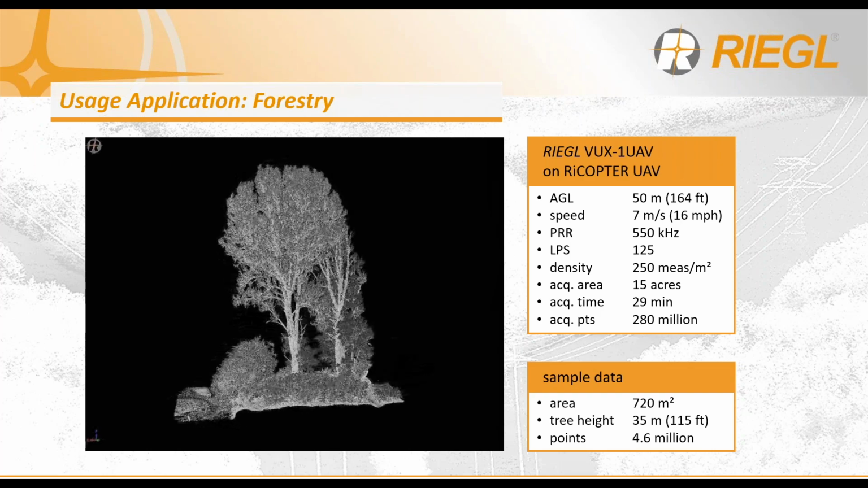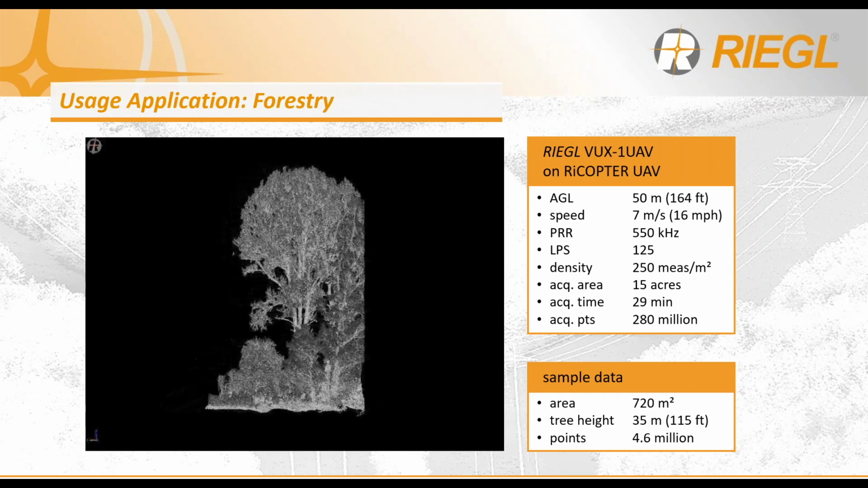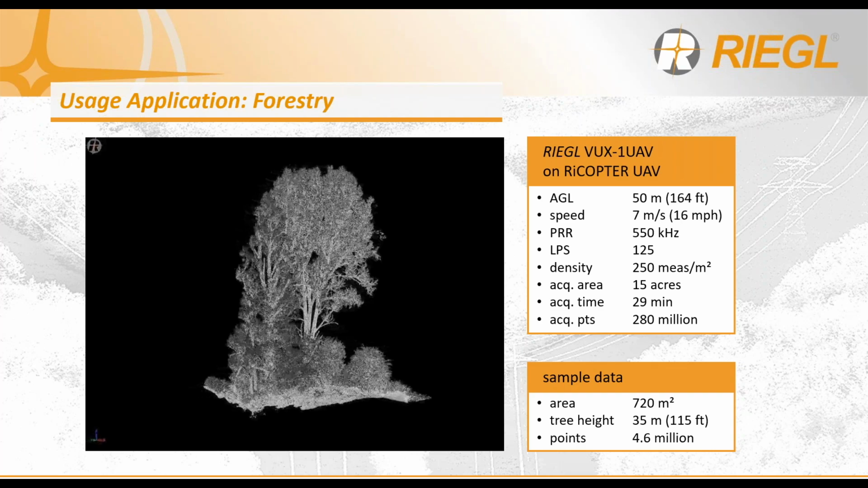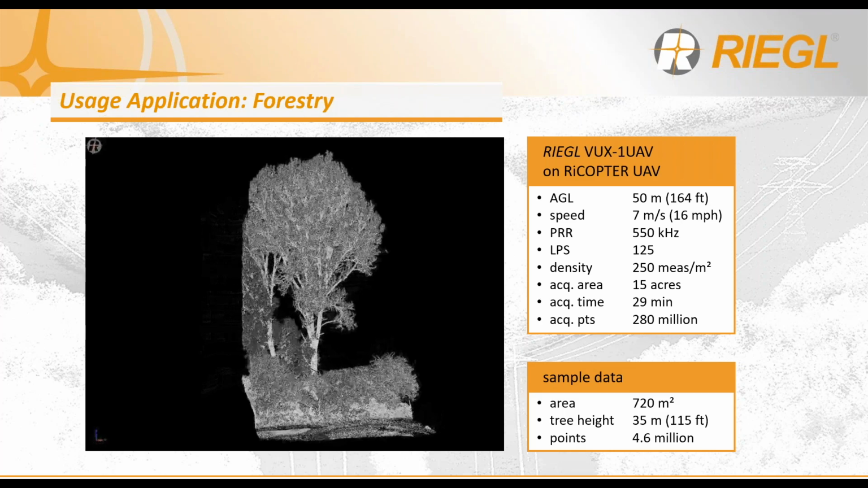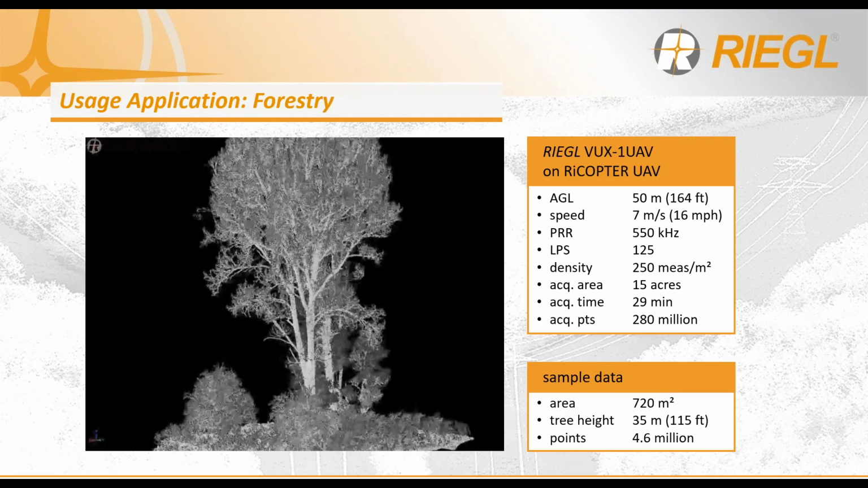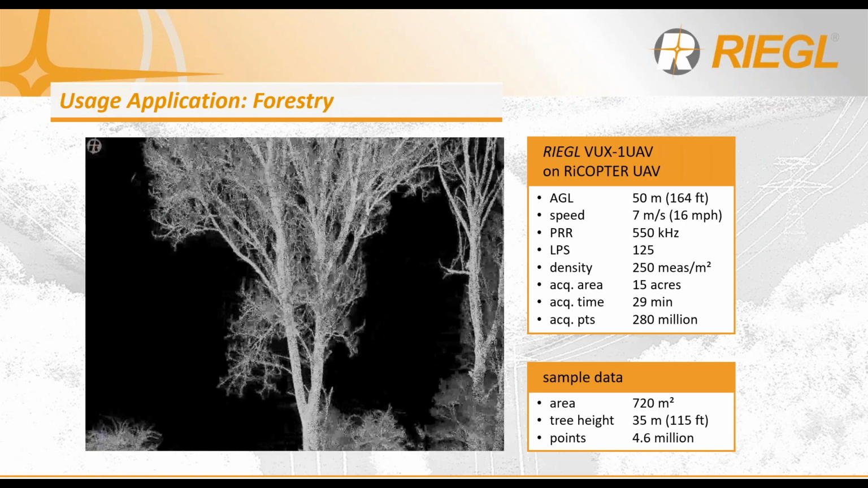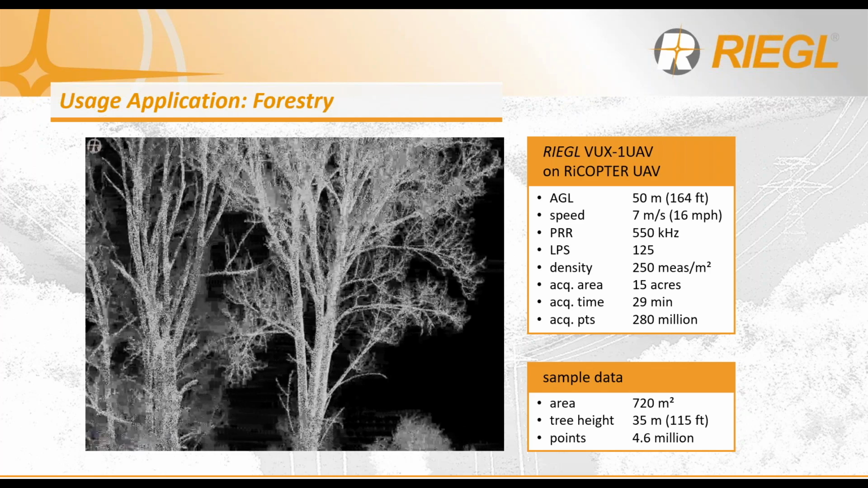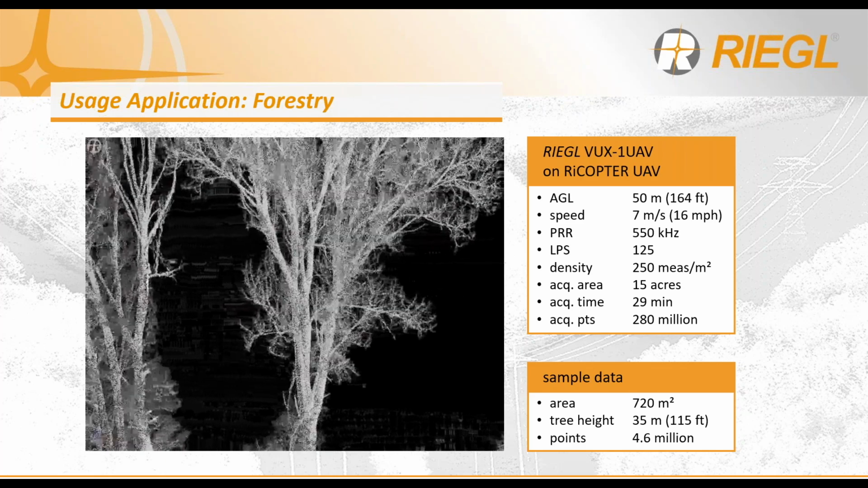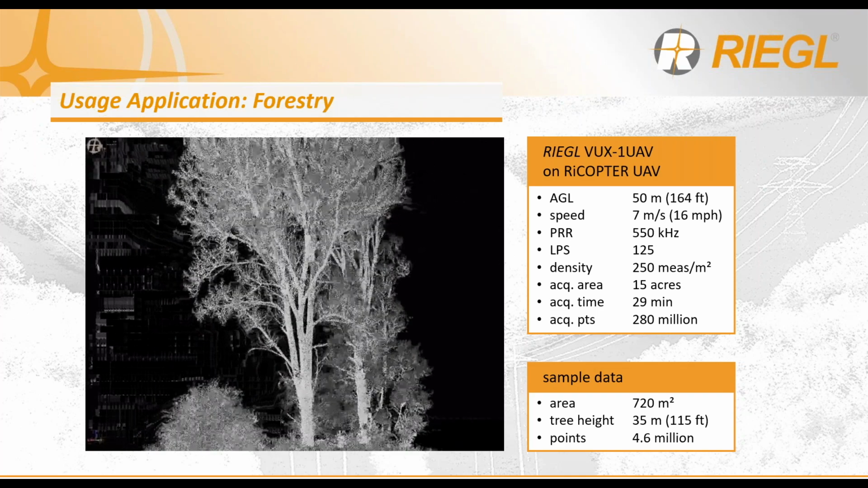For forestry applications, you really need the multi-target capability, multiple measurements per laser shot that RIEGL's LiDAR is capable of, which offers the ability to penetrate to the ground and clearly define all the components of the trees. This gives you the ability to measure the health of the vegetation, the tree canopy height, as I mentioned previously, as well as measure the diameter at breast height, or DBH.